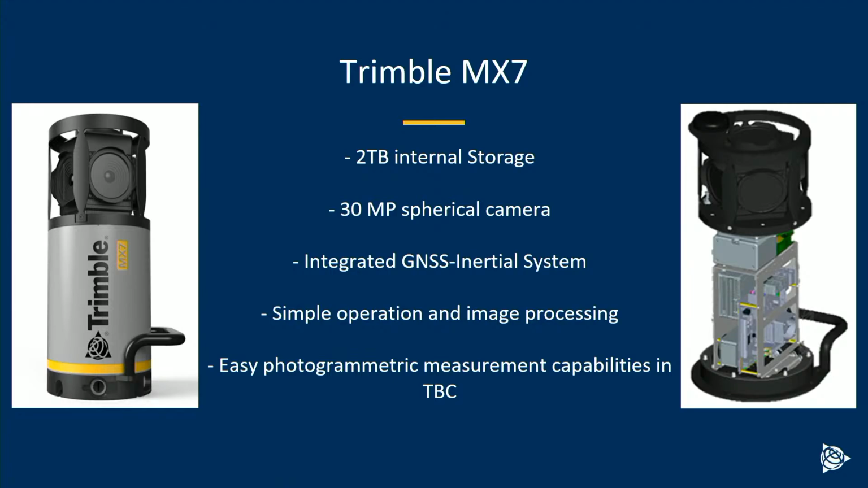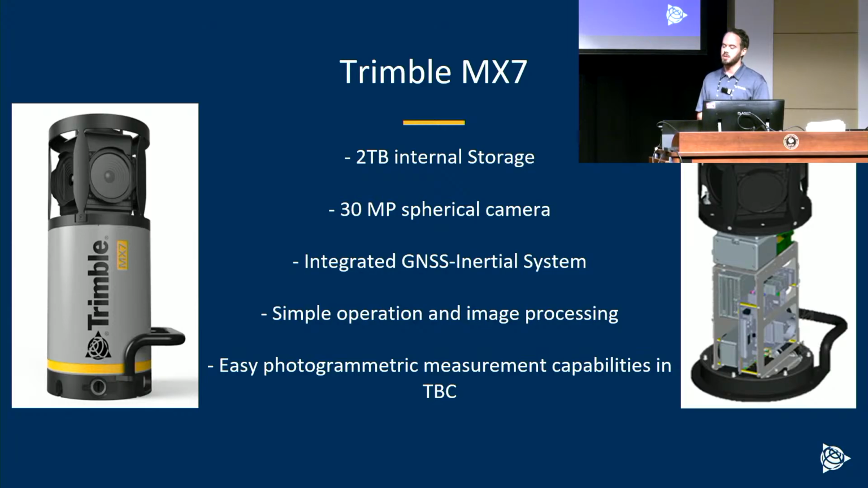A lot of people have been using these more recently for asset management and construction tracking projects over time. I've been impressed that people are still finding really good use cases for the MX7 now. Something to consider, but still imagery only.